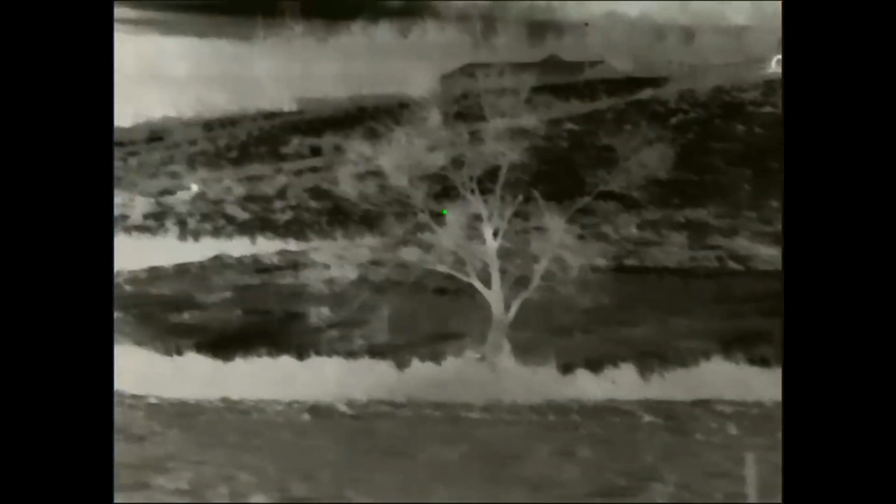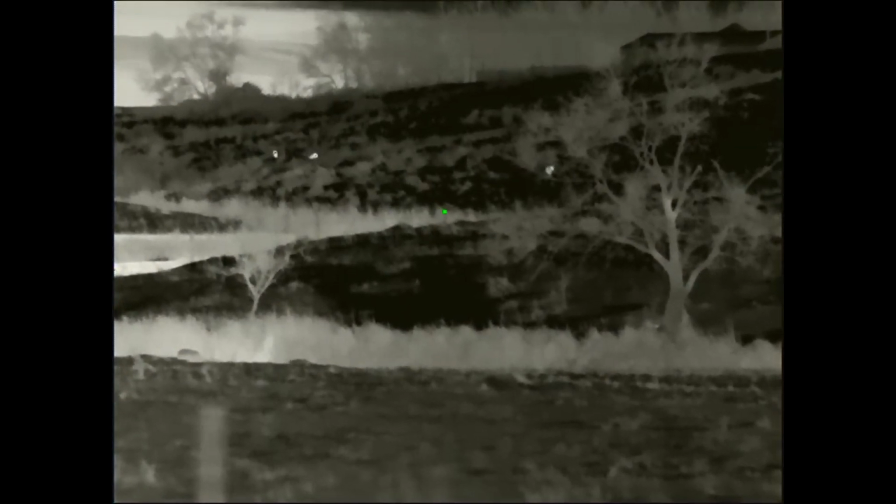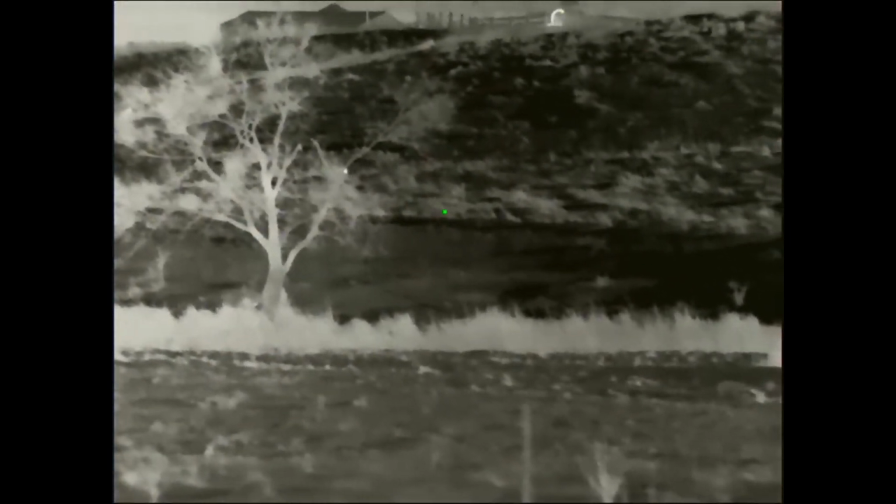I took it nice and slow, got into the bottom of this draw that they're in, probably 350, 400 yards from where they were, and started out with some howls again, and they responded right away. And then I went into some breeding noises, and this time, here they come. We got all three of them coming here. And they're coming pretty good. We got one way out in the lead here. I think he's going to check up on this hill and let the other ones catch up.